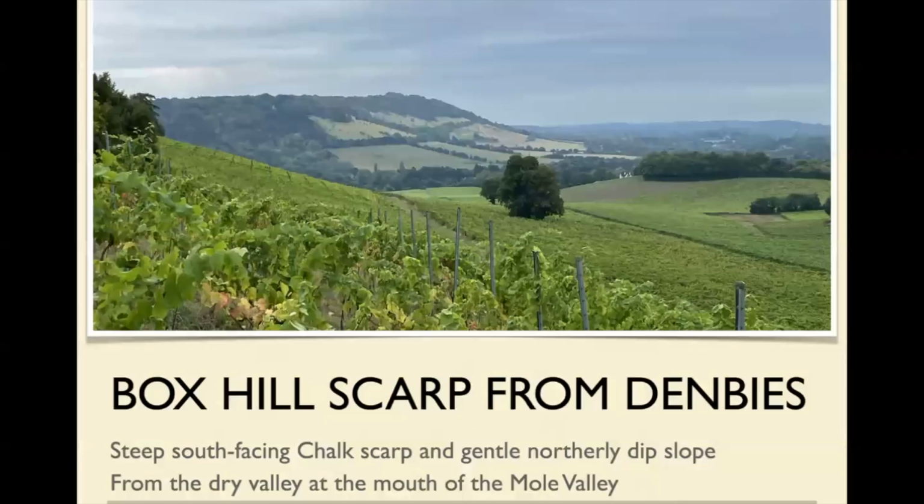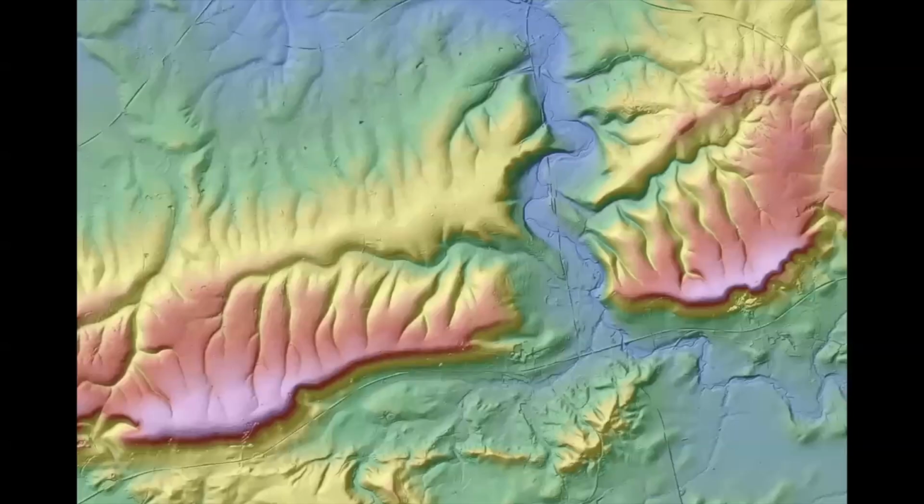If you look the other direction, then basically that's what you see. So again, the thing I just described, which is that steep slope, grading off to very little down the bottom here, and then that gradual slow dip of the chalk to the north.